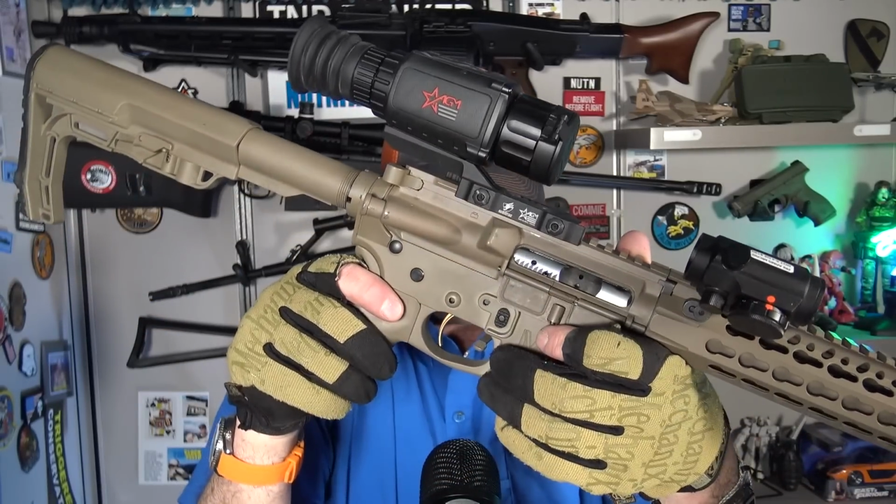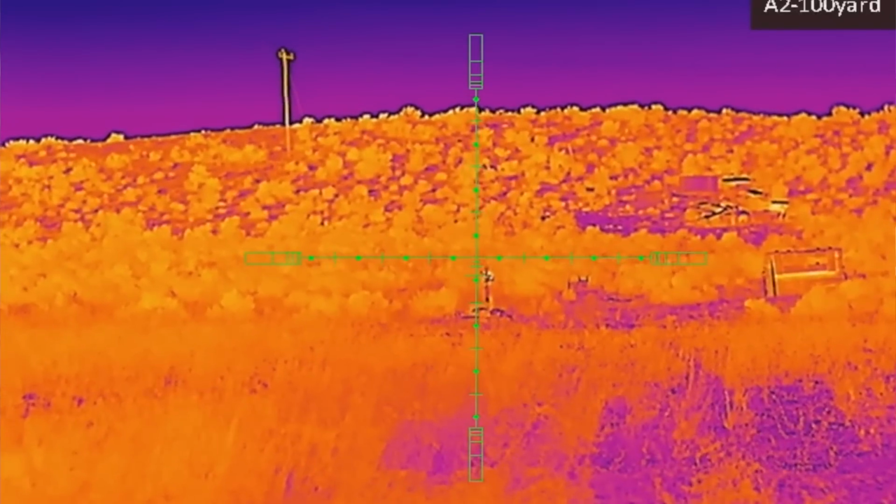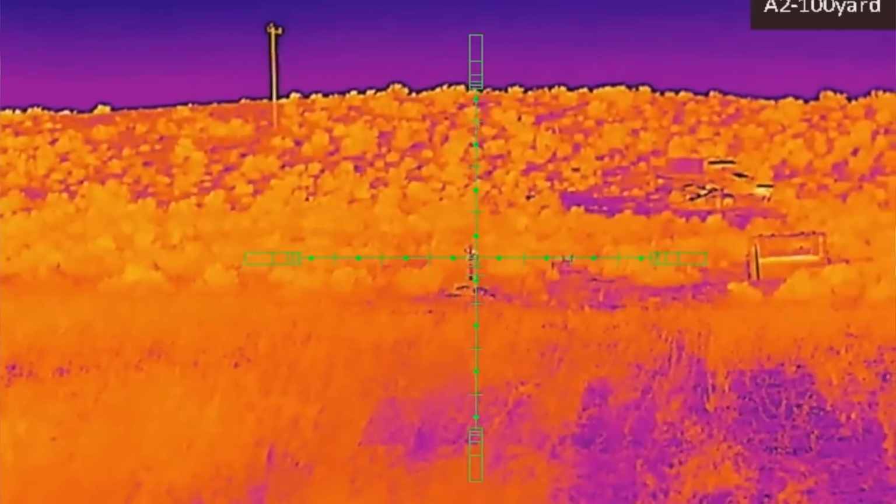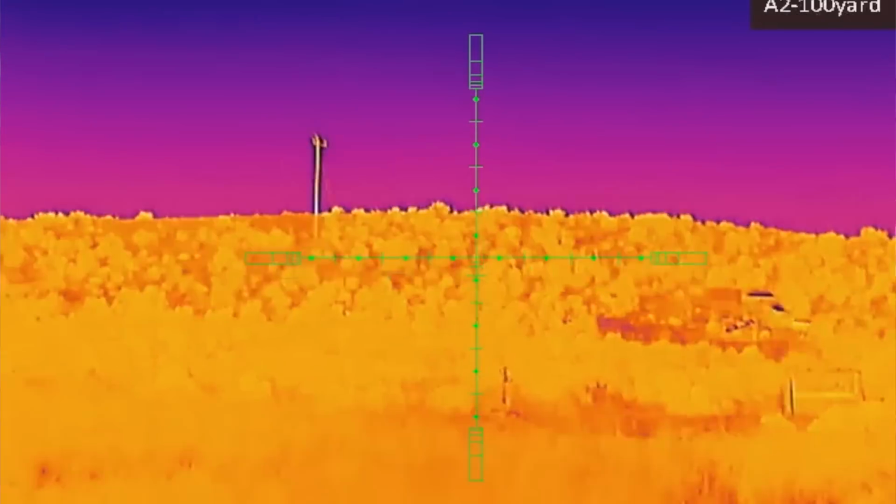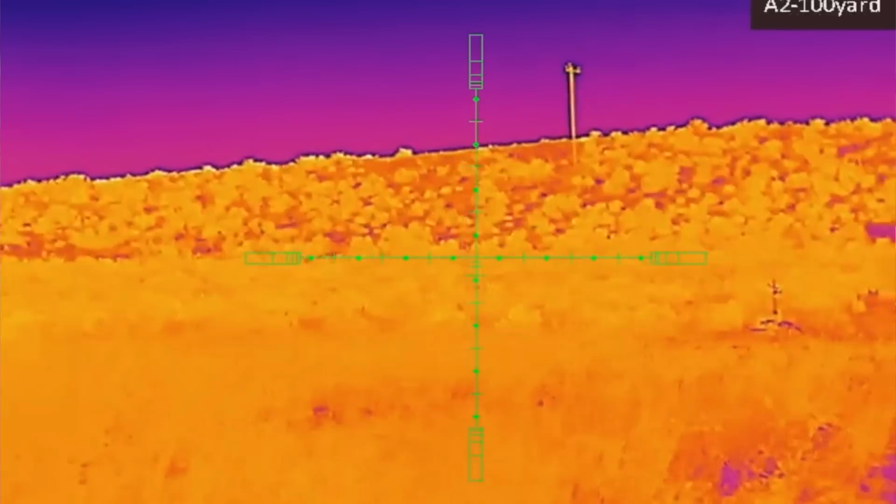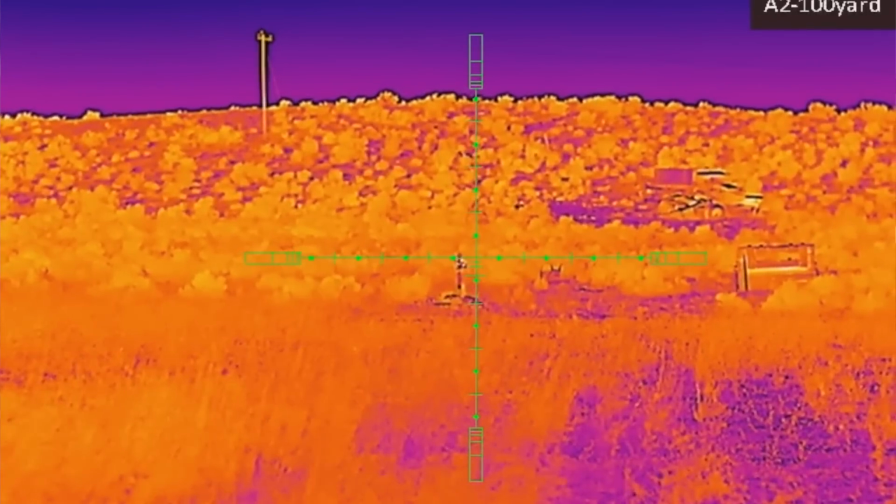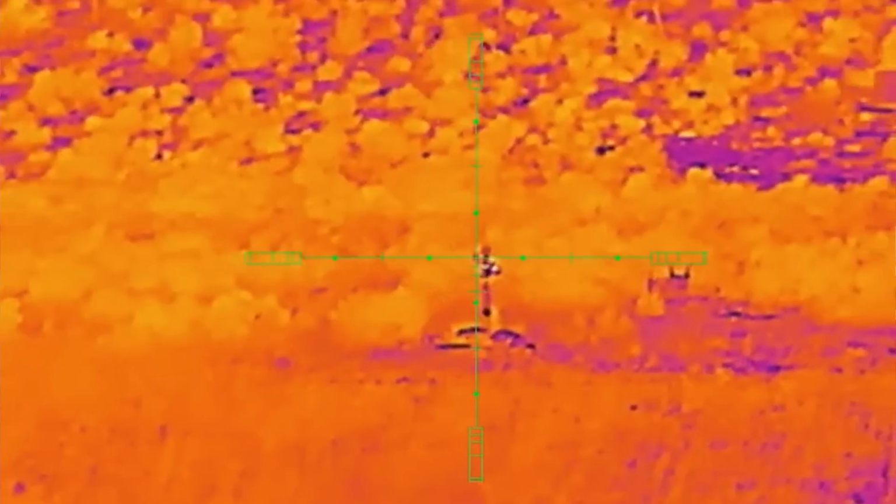It's an XY adjustment system, just like you remember in college algebra or trigonometry. X is left and right, Y is up and down. And really, it is a one-shot zero, especially with their super cool freeze frame function, which means you can freeze the frame and then adjust your XY onto that freeze frame so you don't have to hold the gun steady when you do it. Again, look in your manual, watch their videos, pretty sick.